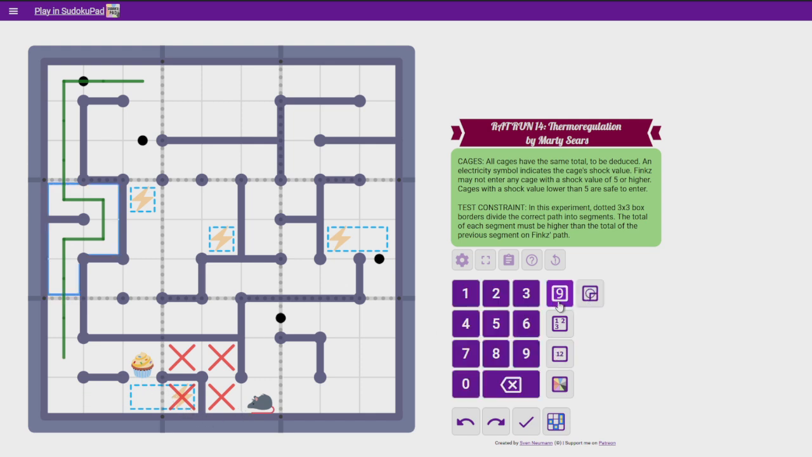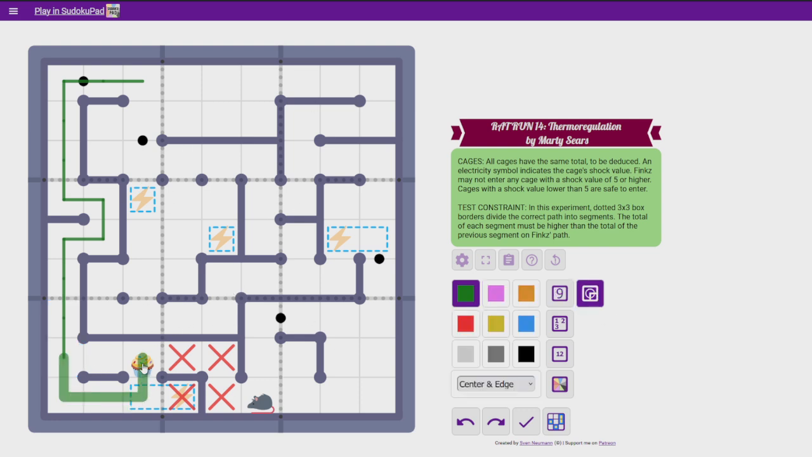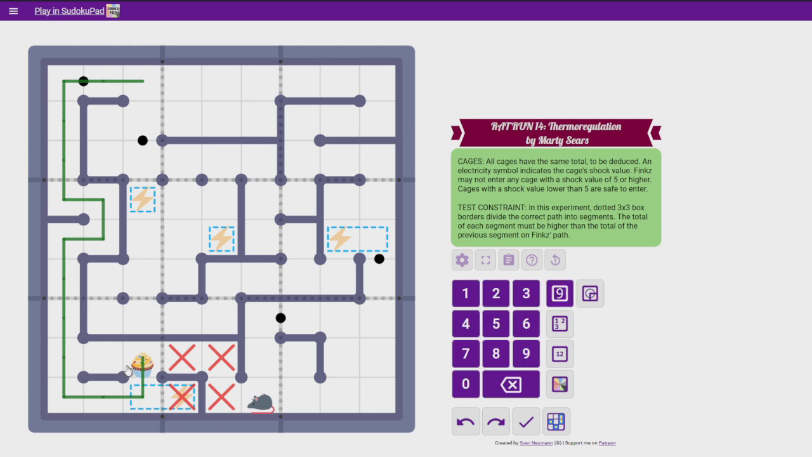Now what I'm thinking of is, what is the maximum value of this path segment right here? Because this is the last path segment, so it has to have the highest value of all the path segments in the puzzle. Now, if she did do that, then she would be visiting 6 cells.